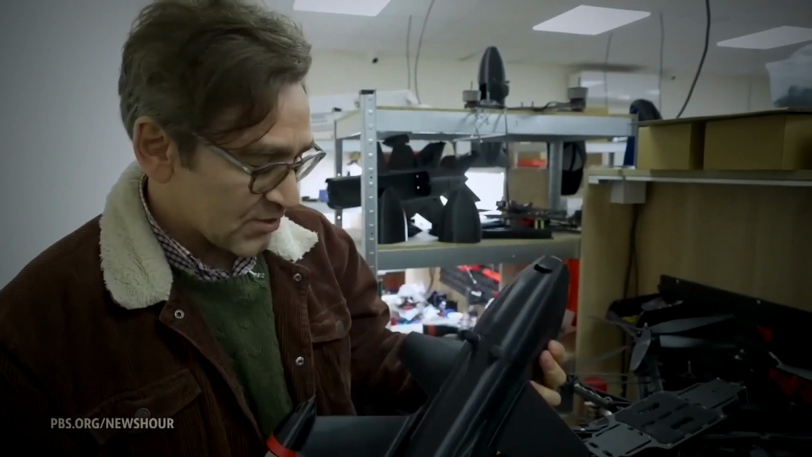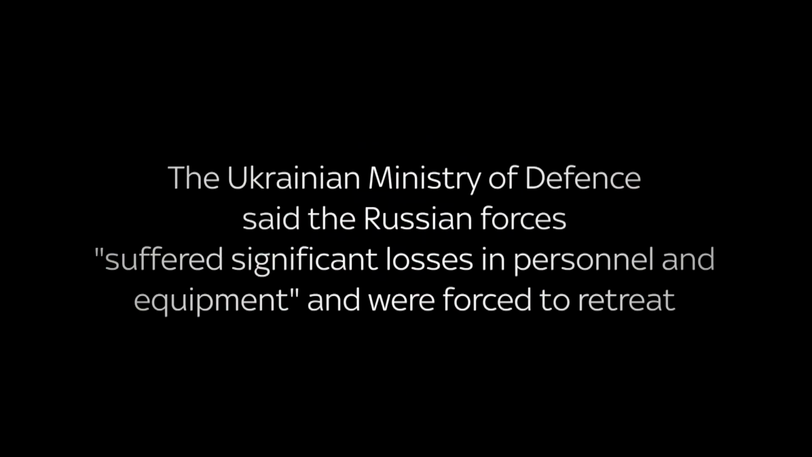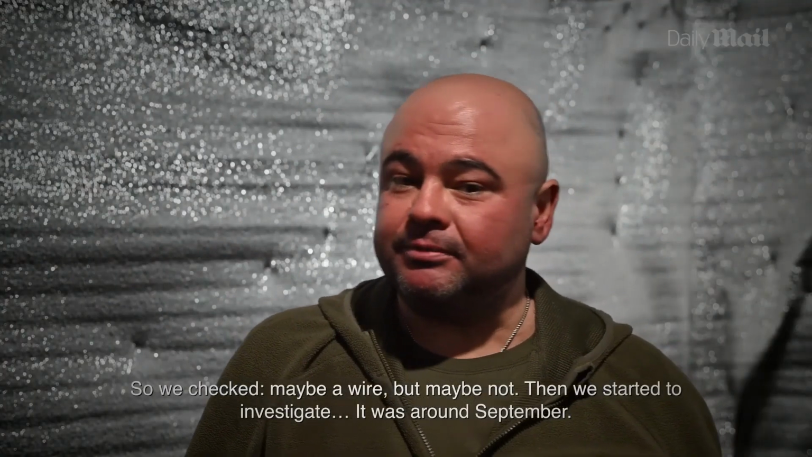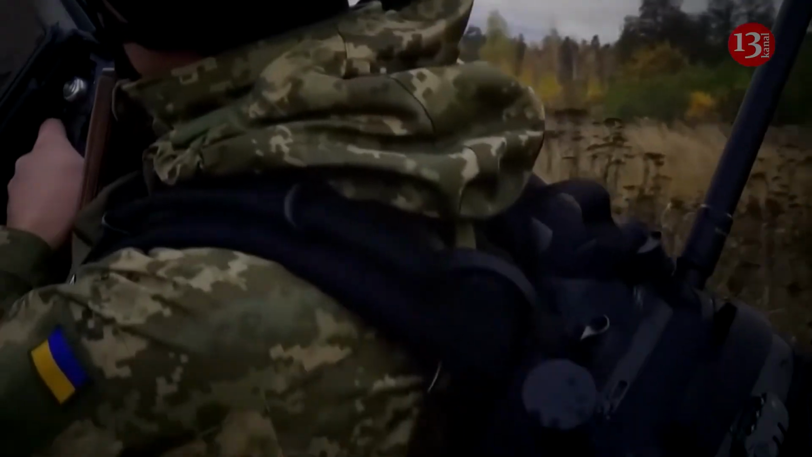What the program does well is exploit a specific Russian failure, the failure to update routine. The Cape Tarkankut arc was not defeated by superior technology. It was defeated by a planning culture that did not adjust to its own losses. The MAGURA V5 is the tool. The opening was the mistake.